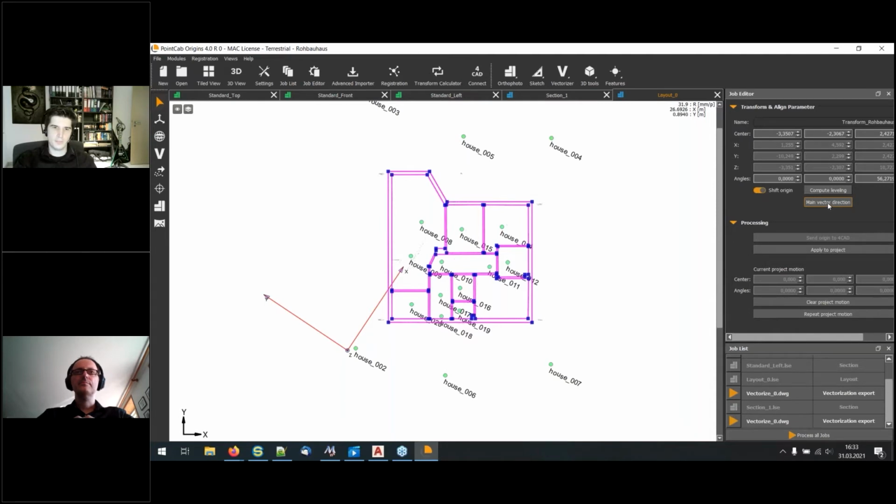If I click that, the align tool is automatically aligned to all the lines in there. They are calculated, and the main vector direction is calculated from the vectorizer, and then the line is of course aligned to them. So it's very easy and very fast to just use the auto vectorizer, find some lines, and use this feature to get the complete project aligned properly.